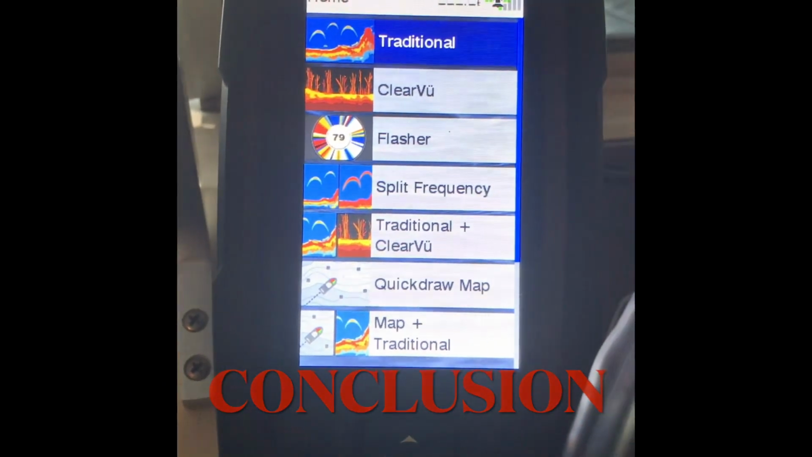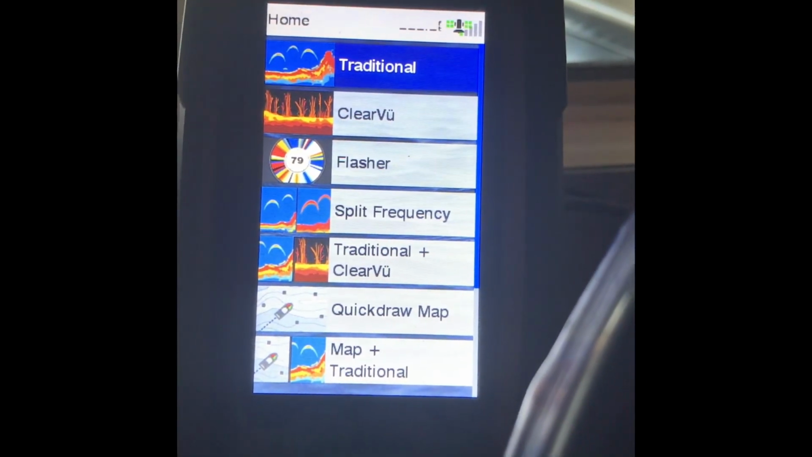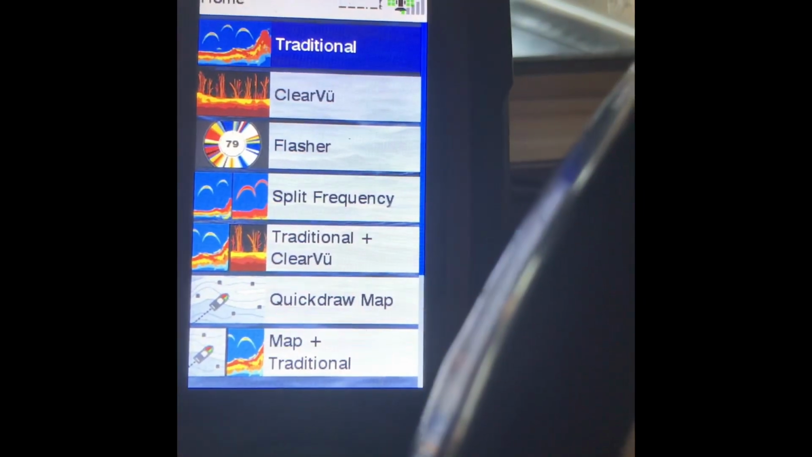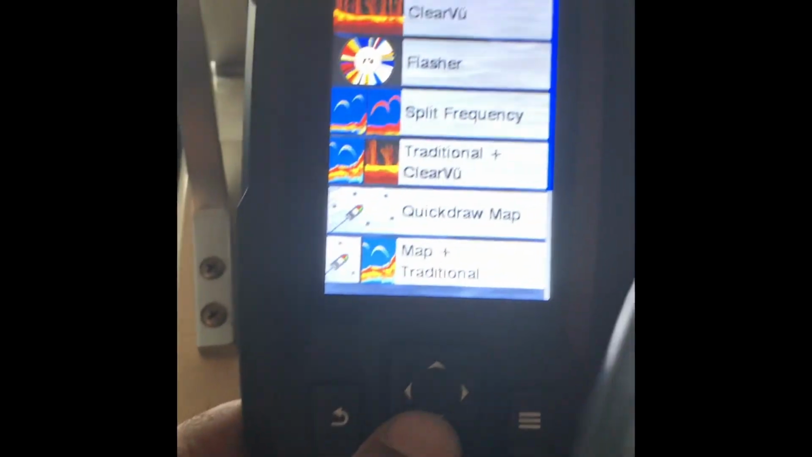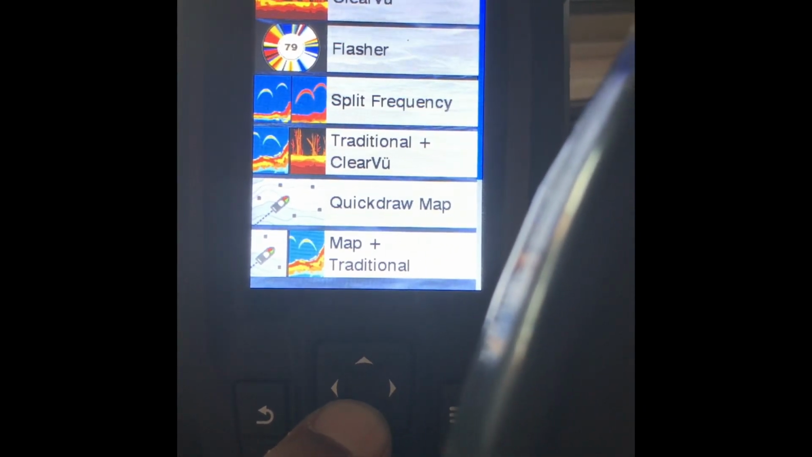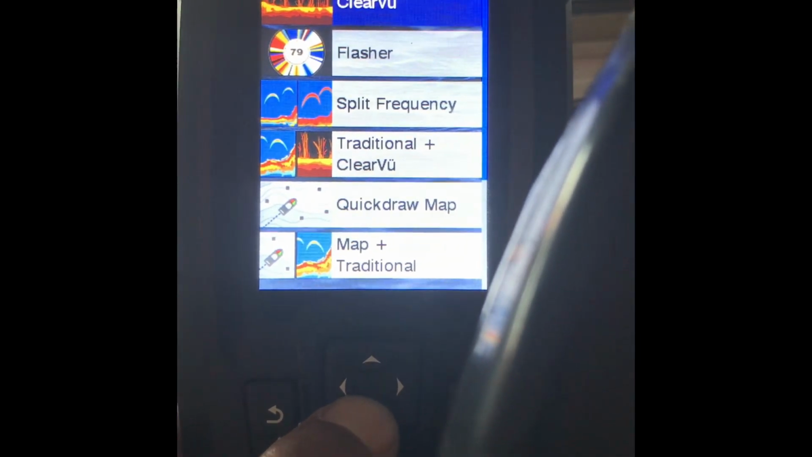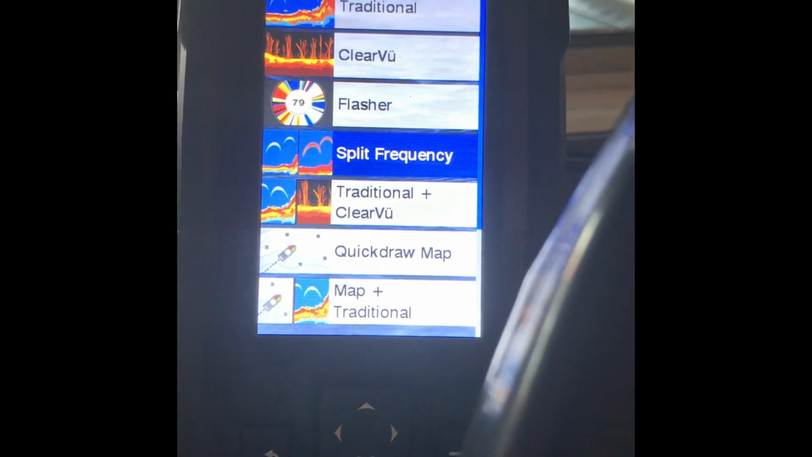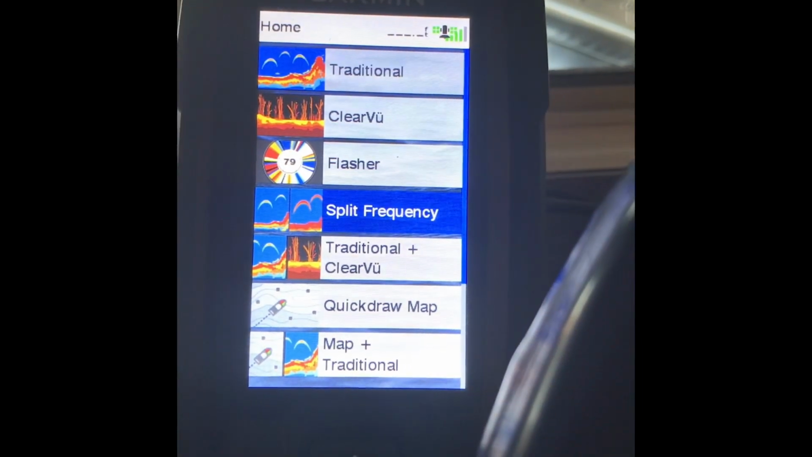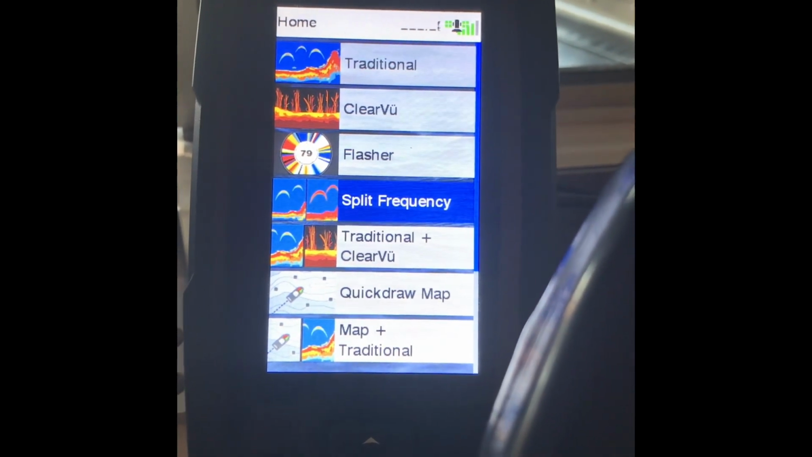So it's the morning after. I'm gonna give you my conclusion on this Striker Vivid 4CV. Again, just extremely impressed. I mean, I'm not gonna lie, I've had a Striker 4CV before on my Tracker boat. Was very impressed. After that, I had picked up a Sea Swirl, and it had a Lowrance 7,